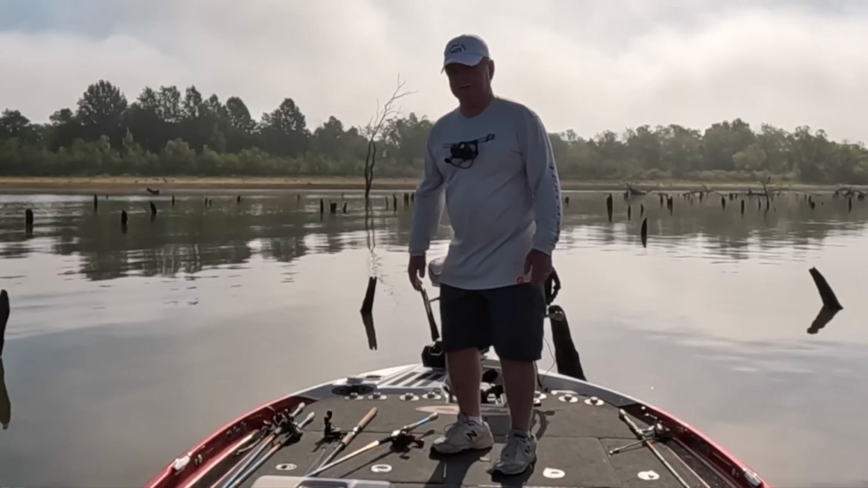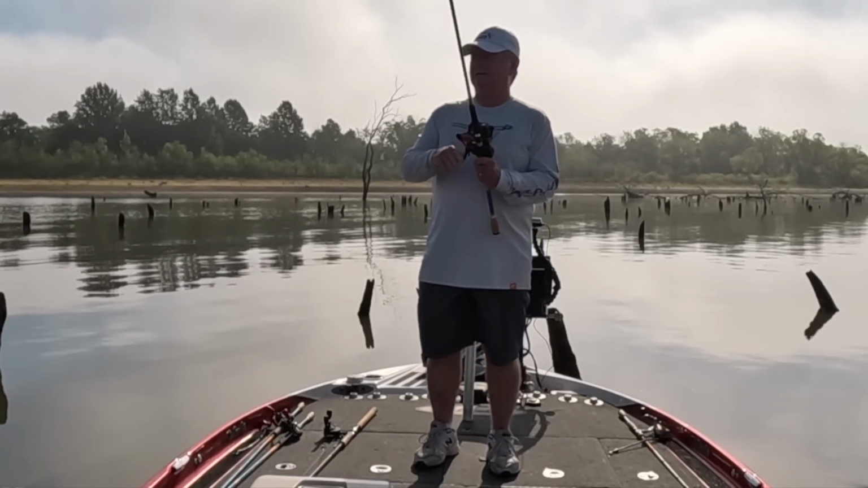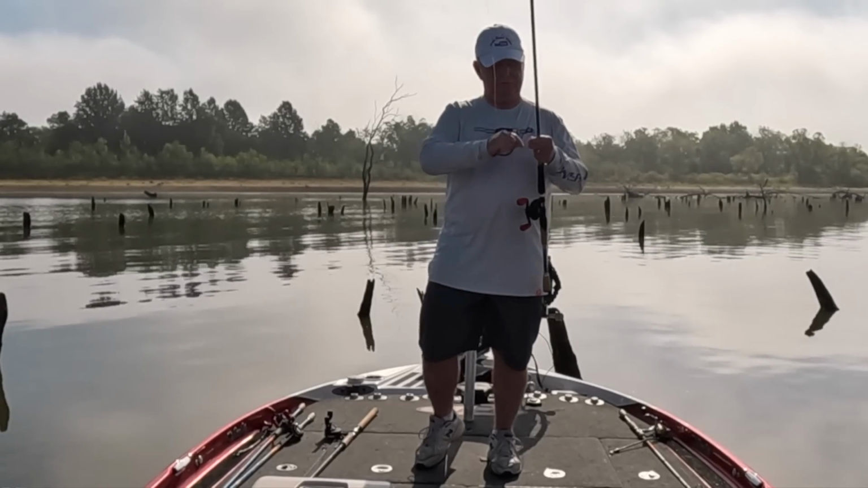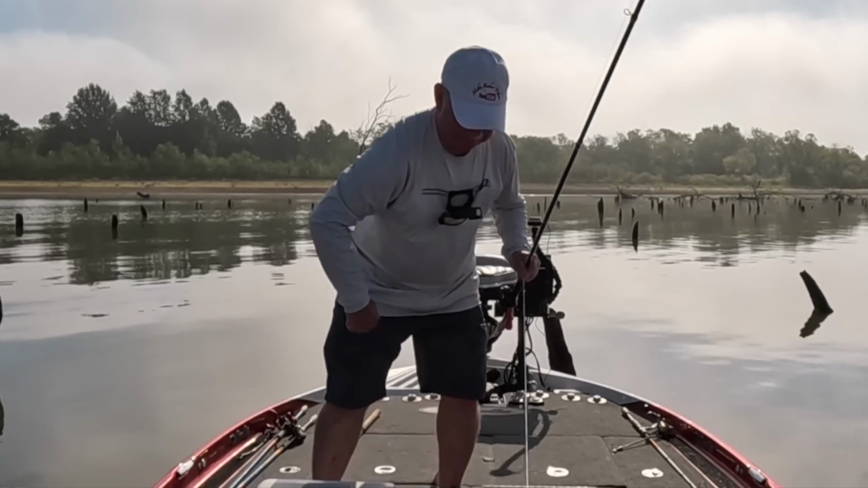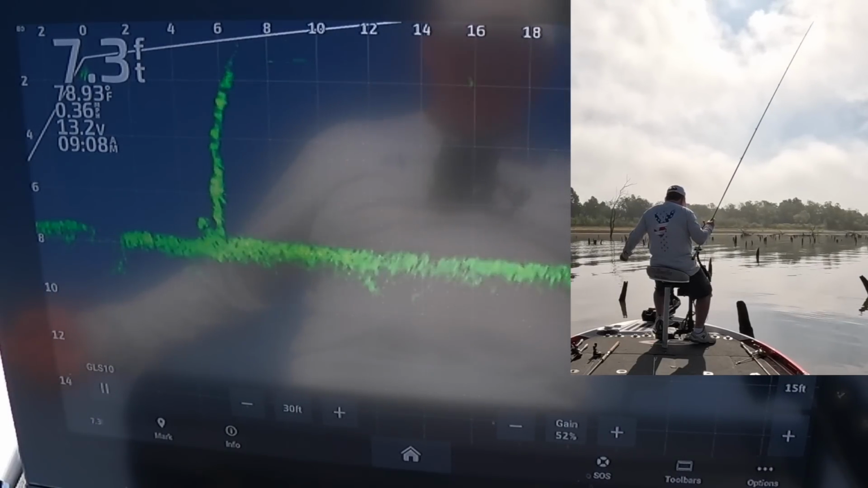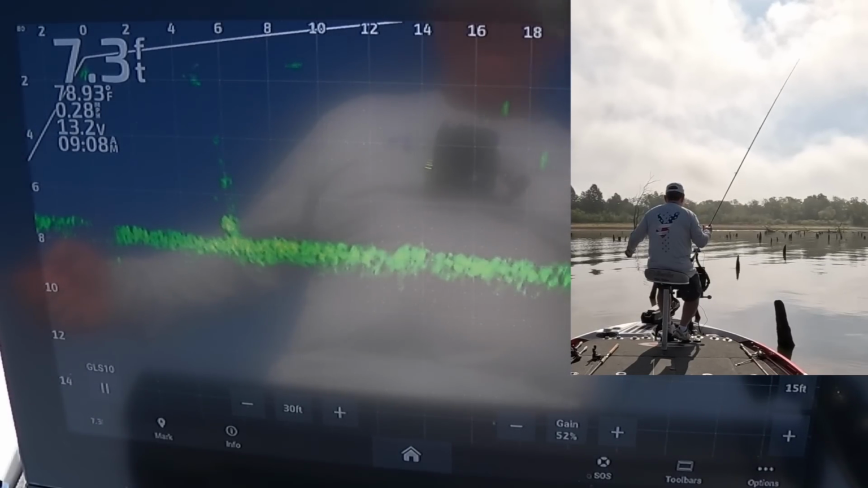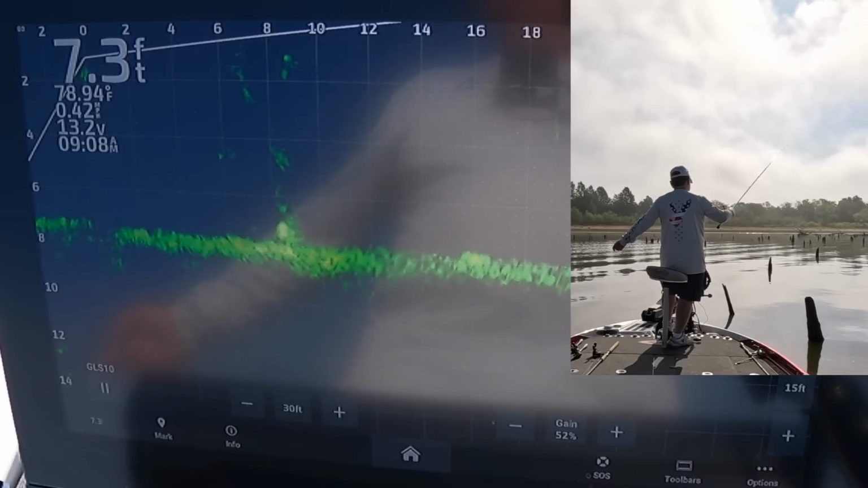I'm not going to quit fishing. I got a limit, but I'm not going to quit fishing. It's too early and I got the day off, and I'm just not going to keep any more. Need to find some bigger fish. Still one right there that we saw when we first pulled up here. See it right at the bottom at 8 feet.